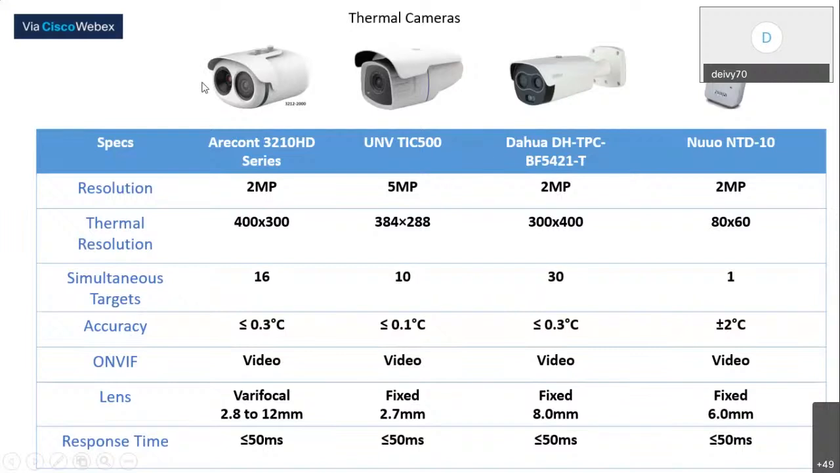Okay, so these are all the different thermal cameras we currently offer for mass detection from Aircon and Uniview, and Newell for single person detection. Here you can see the different specs. They're somewhat the same. The thermal resolution is a big part of this.